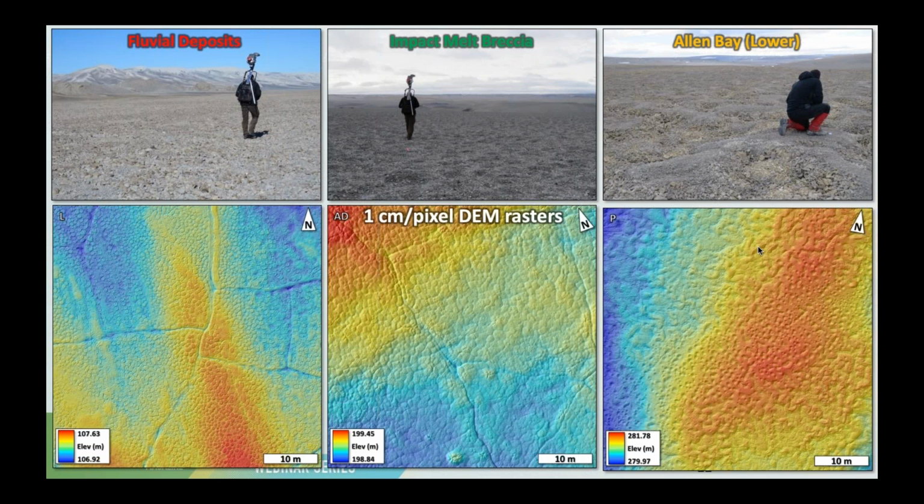Each of the big digital elevation models below are the full 50 meter by 50 meter grids that we captured. Now we had the scanner running essentially all the time, and we're collecting data as we did walking traverses or even tested it scanning while on ATVs, because that was the main way to get around in the Arctic.